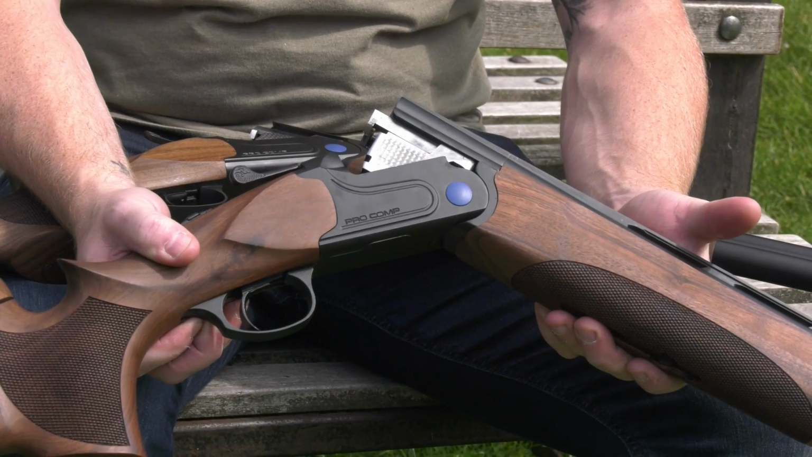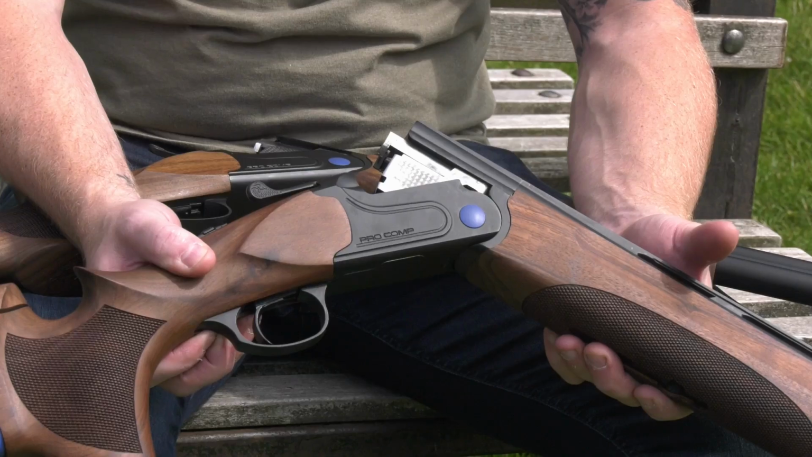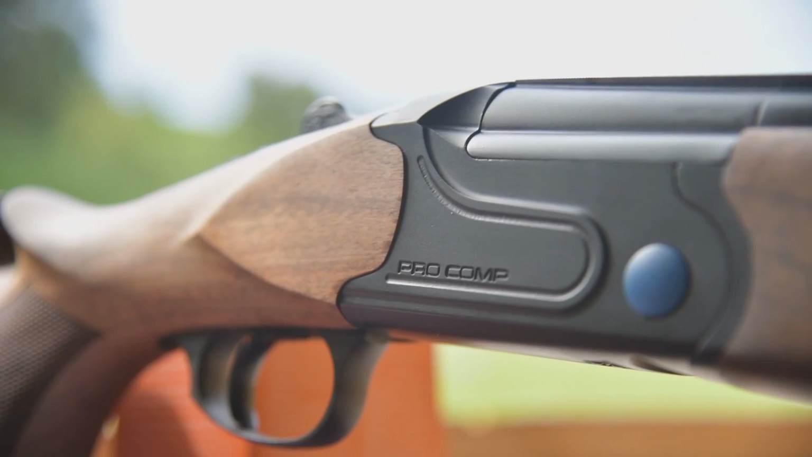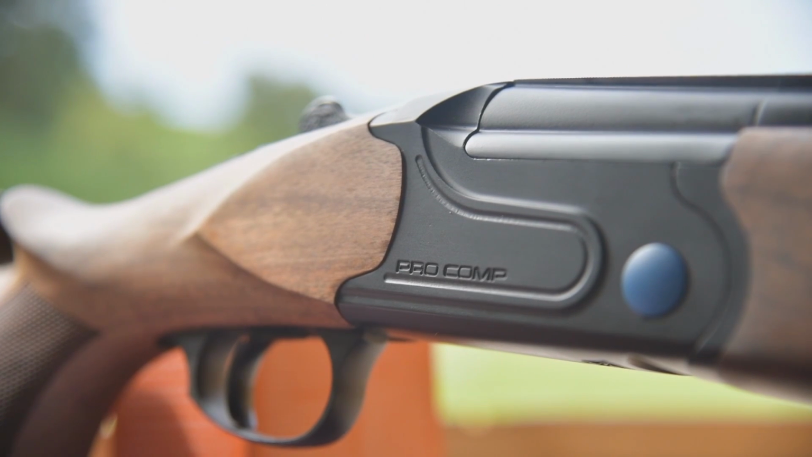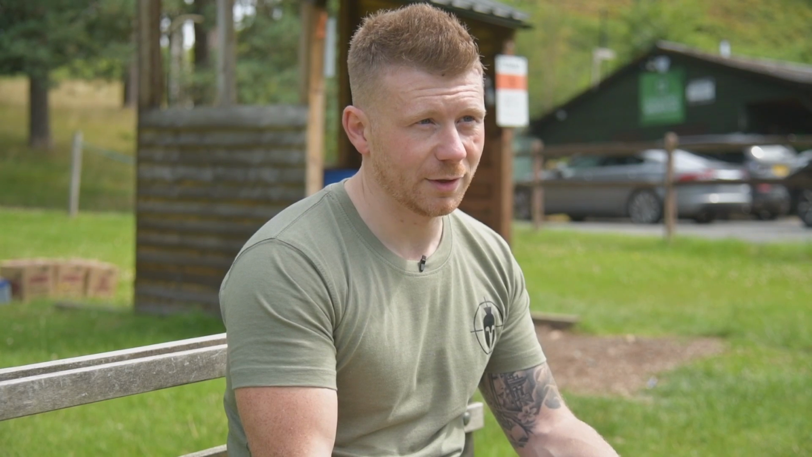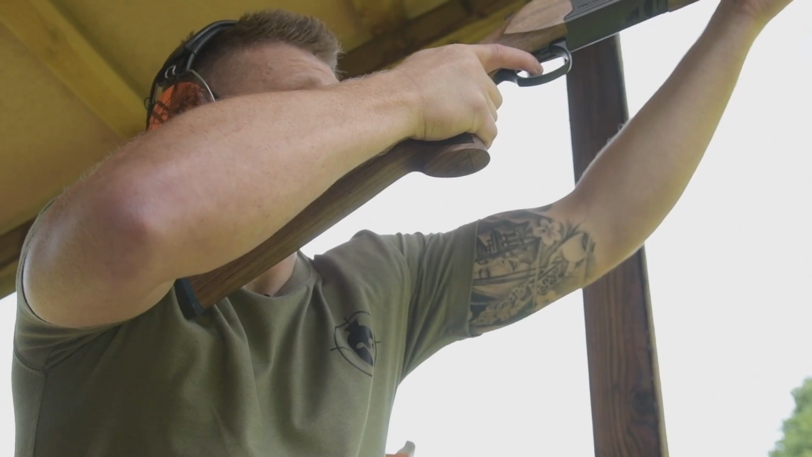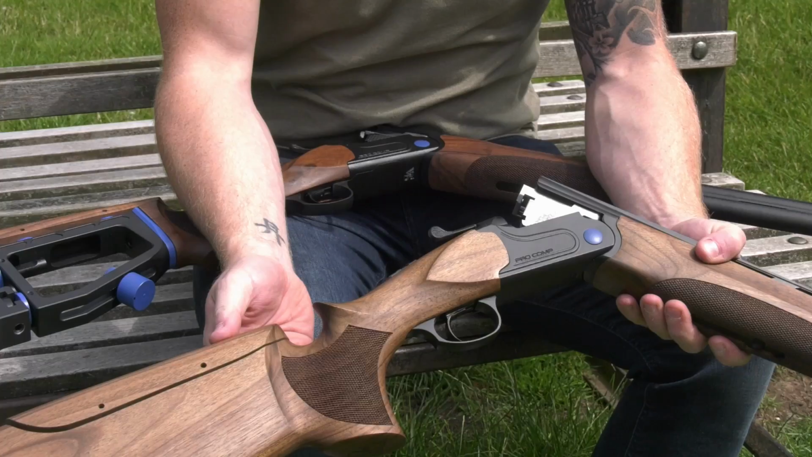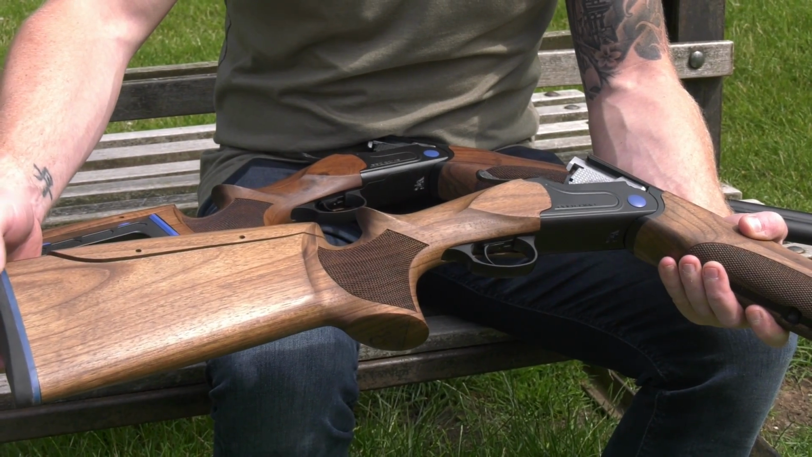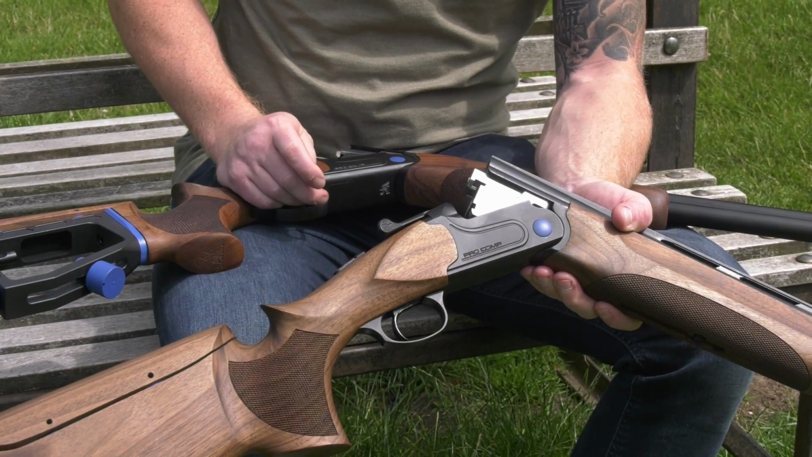You know, Webley and Scott have really thought a lot about this gun, and to hit the competition market at such a small price point, it really is an entry into a competition gun. They've also thought about the people who maybe want a more traditional full wooden stock as well. Glove grip again. The cheek's adjustable. You can also buy spacers for the butt as well. Again, multi-choke. So yeah, it's a pretty versatile gun for not a lot of money really.